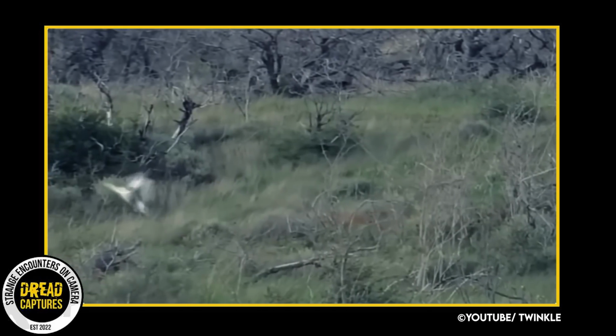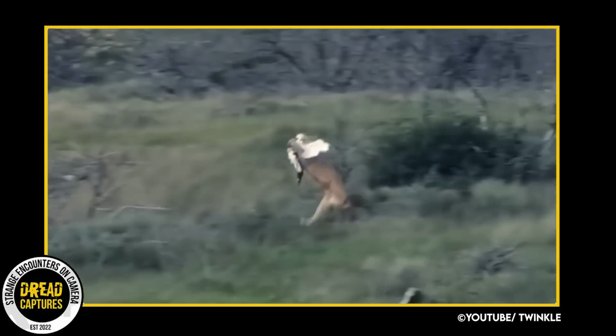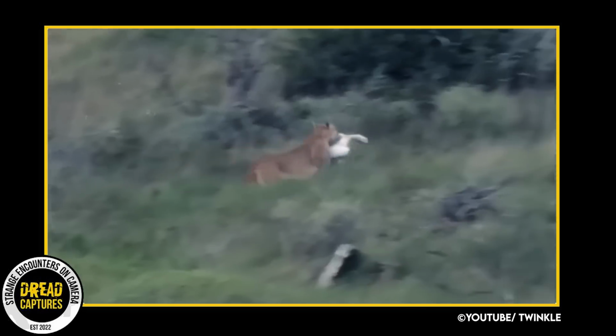Of course, these apex predators are looking for a little more meat, but when they see an easy mark or times get tough, they'll take anything.